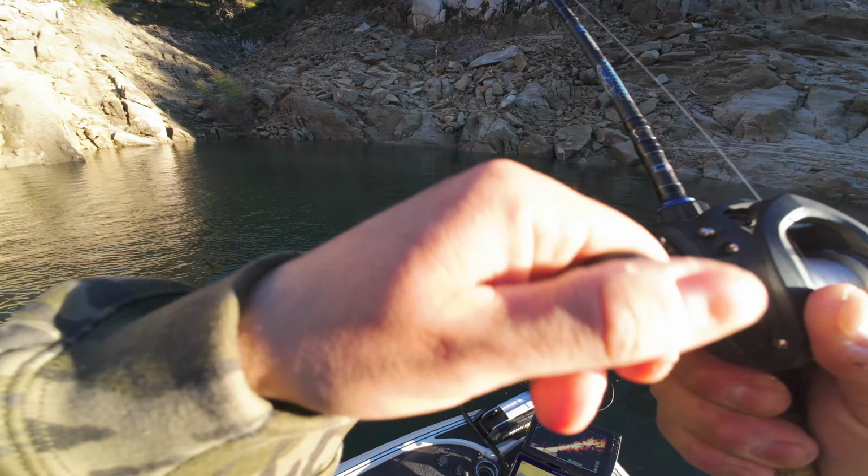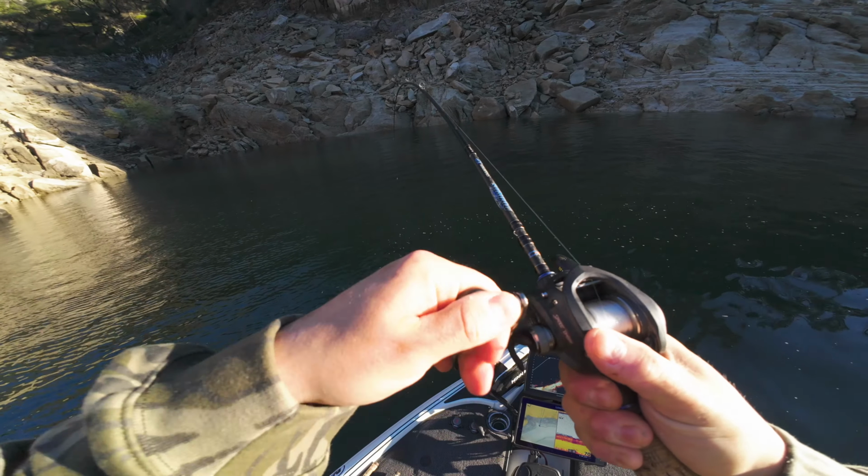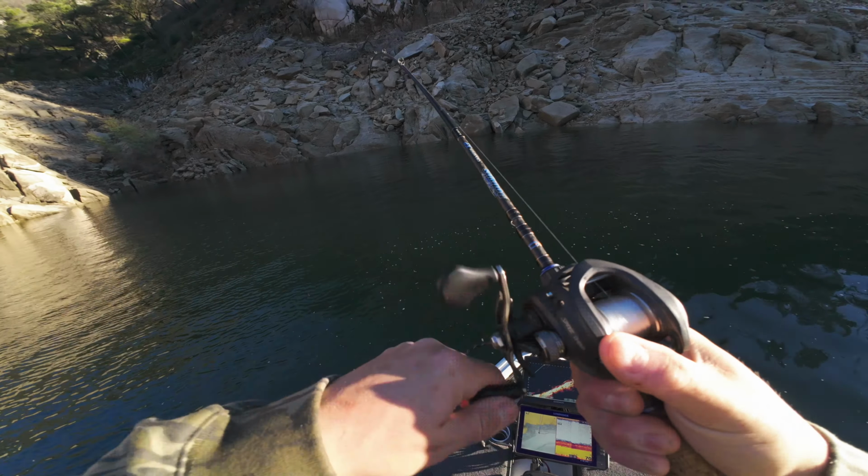There's one. Just jigging this little, I forget what it's called, an ice jig. It's pretty cool. Had a little group of them down there, and I was just getting them all fired up. There we go. First one on the ice jig today.